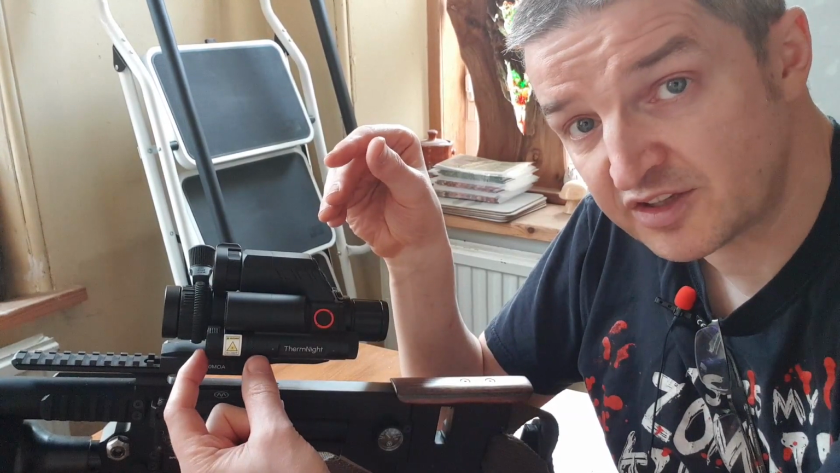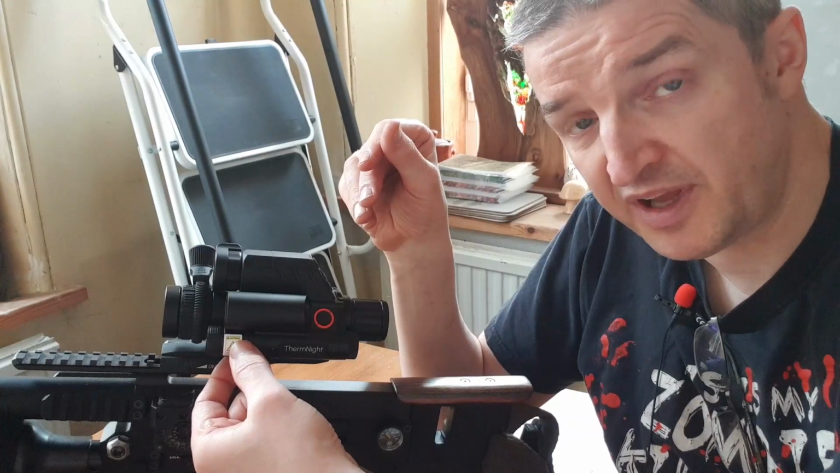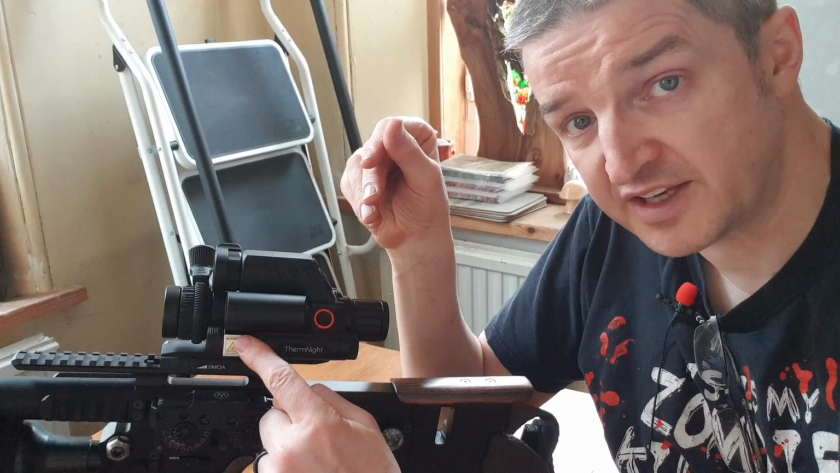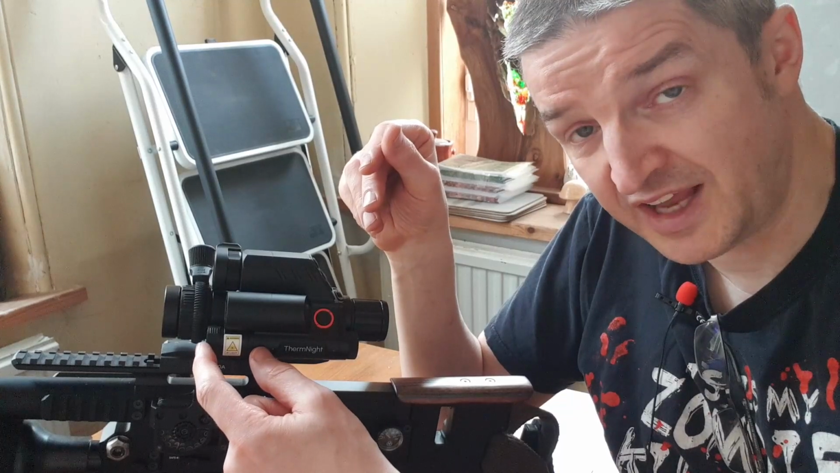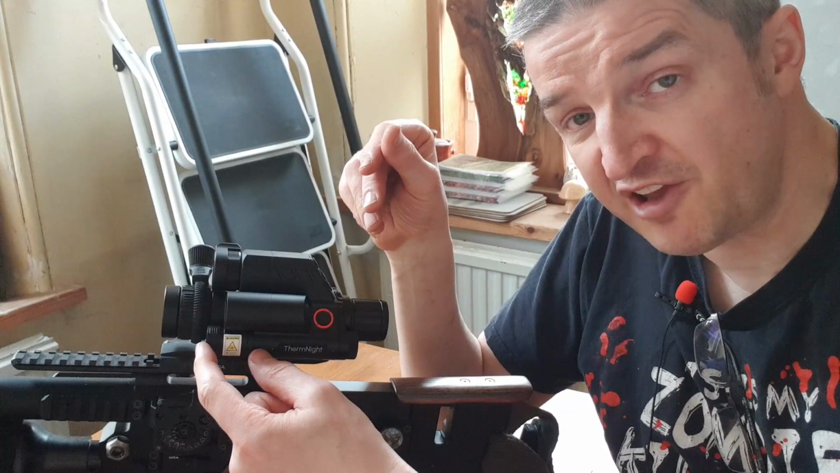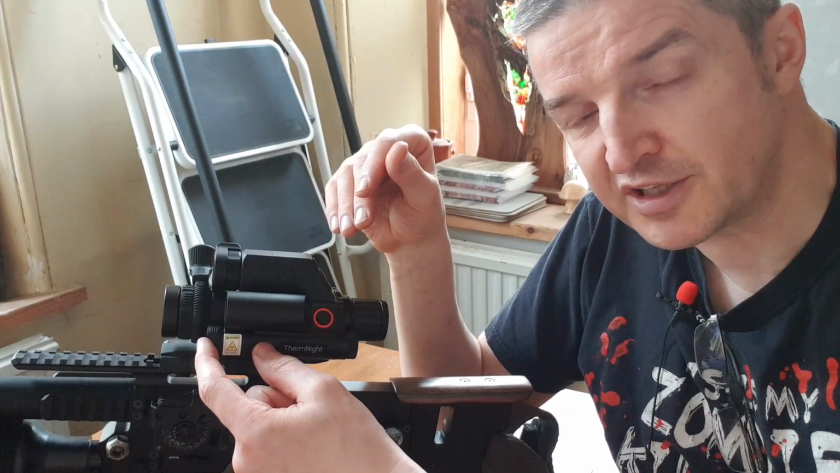Also, the head of this comes off, just unscrews fairly easily, and you can replace it with a 940 nanometer, because it comes with an 850 nanometer VCSEL. So that's vertical cavity surface emitting laser. Basically, it's a fully legal, fully safe VCSEL laser IR. It's safe because it's less than 500 milliwatts, and Bruce has measured this endlessly.